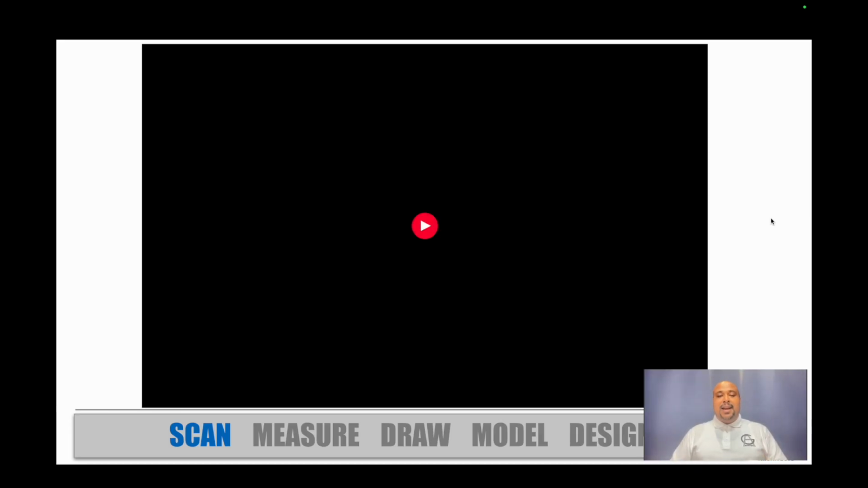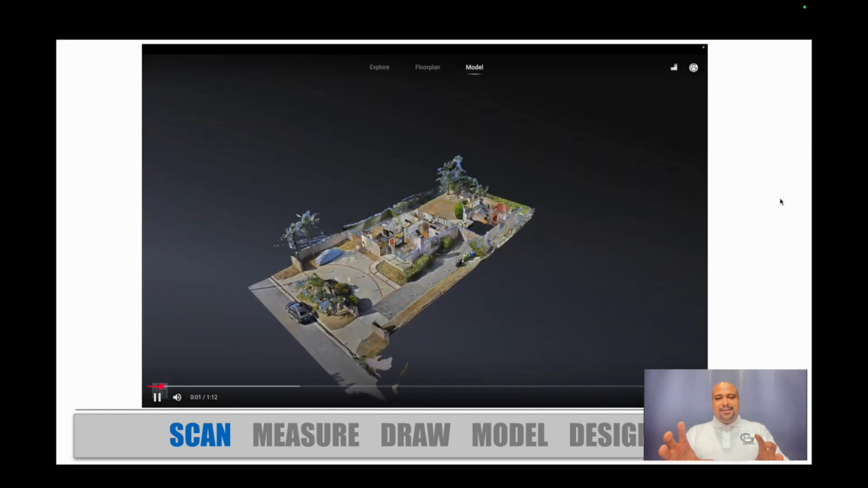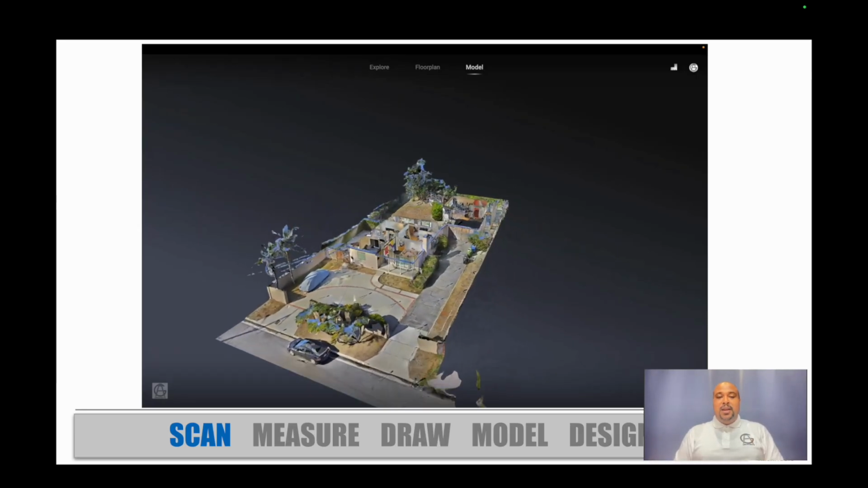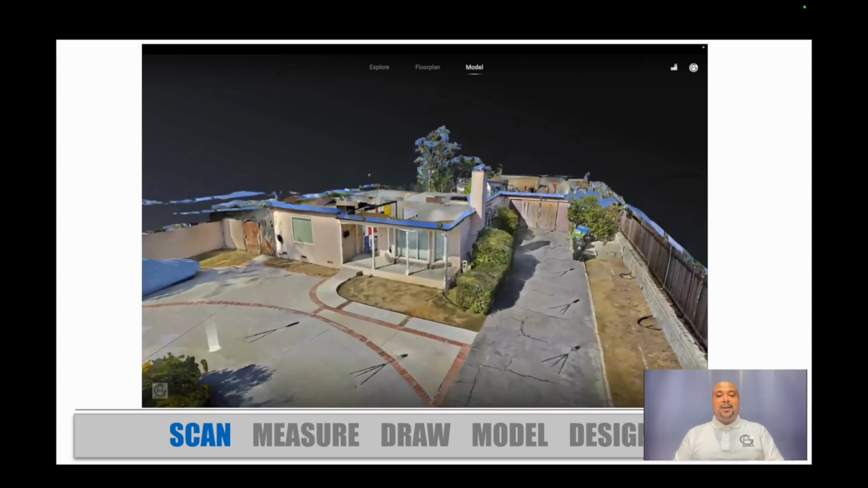Now, here is what you get at the end of a scan. You're going to provide someone, maybe your customer, with a web link. This web link is going to contain a model that's comprised of a bunch of photos. It uses photogrammetry to create what you see on the screen right now.